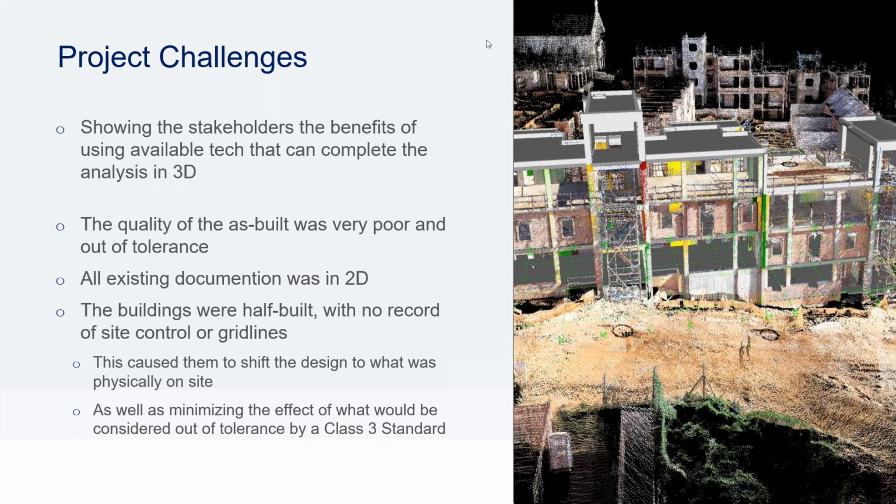There were other alternatives put forward, such as they were originally just going to do a 3D laser scan of the buildings, and just take a slice through the building and do a comparative 2D analysis as to how the columns compared to the design positions.